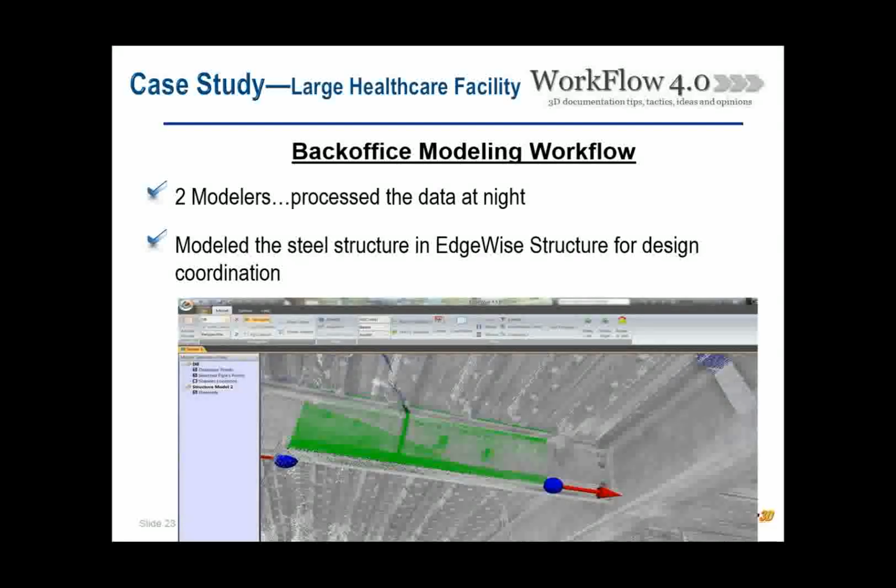So what was our workflow after checking all the survey points, putting in the registration, and making sure everything's working, doing a few steps for QCing? We had two modelers working on as-built in the building. There we got the accurate point clouds, and we got a kind of accurate design model.